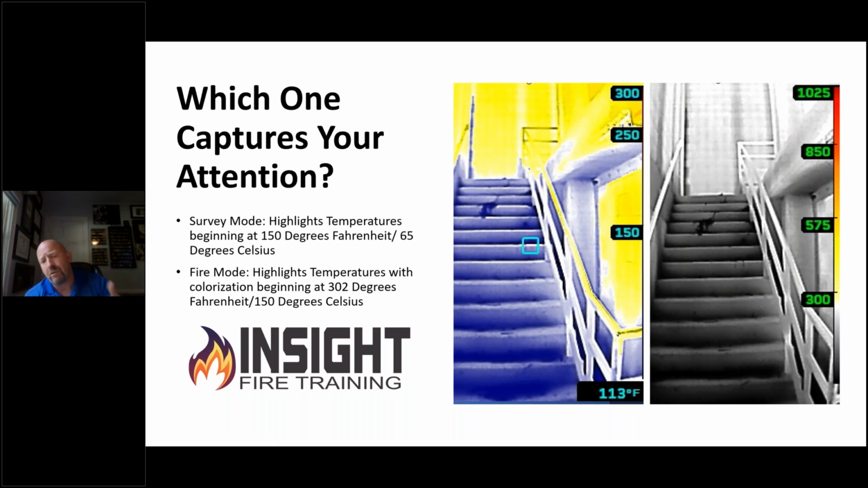This is an example too for you from a search perspective. You make a push into a house and you have to do a search ahead of the hose line. There's a lot of arguing about that. I don't argue tactics. Listen, if you're coming to get my family, just win. I want you to get in there, get them out. And here's a great example of why that matters.